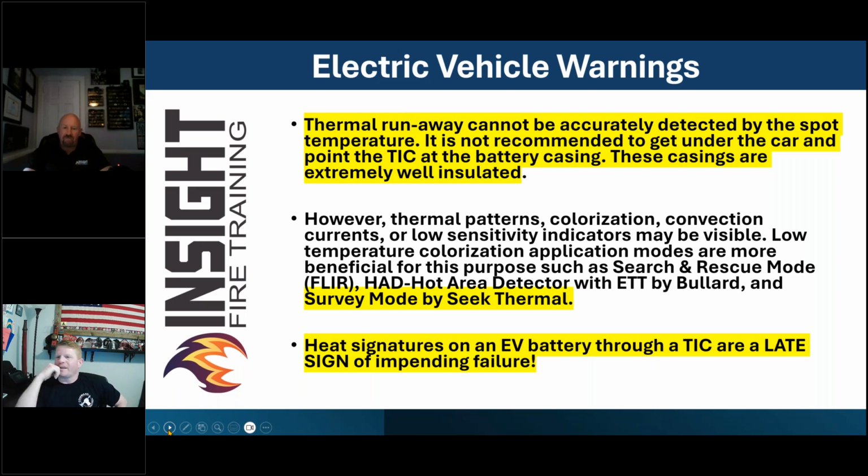There's a few things to think about, what we're looking at, and this continuous size up idea, the continuous size up. Anytime I think about a vehicle fire now, because of the prominence of electric or hybrid vehicles, there's more of them around. A couple years ago, we were talking tens of thousands, 50,000, 100,000 cars in the nation.